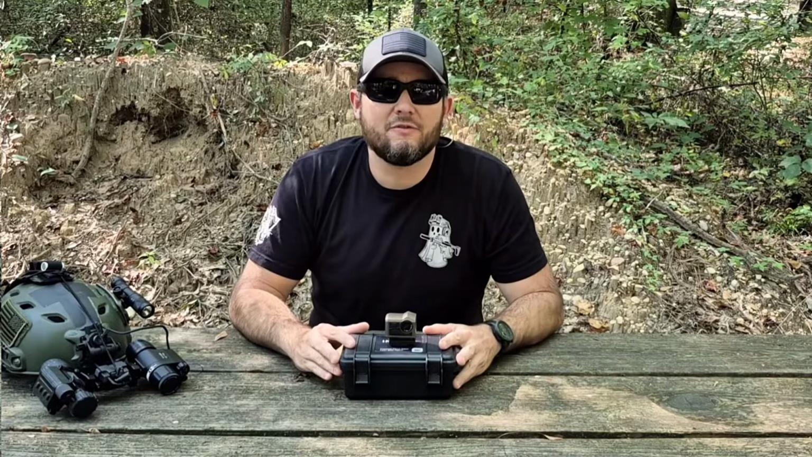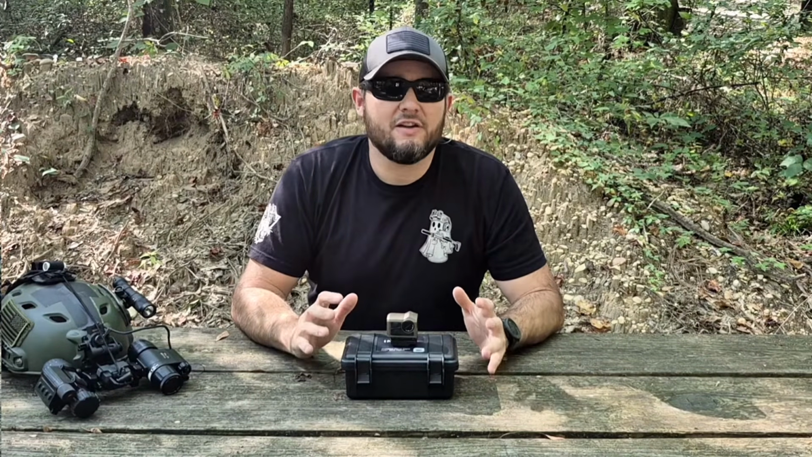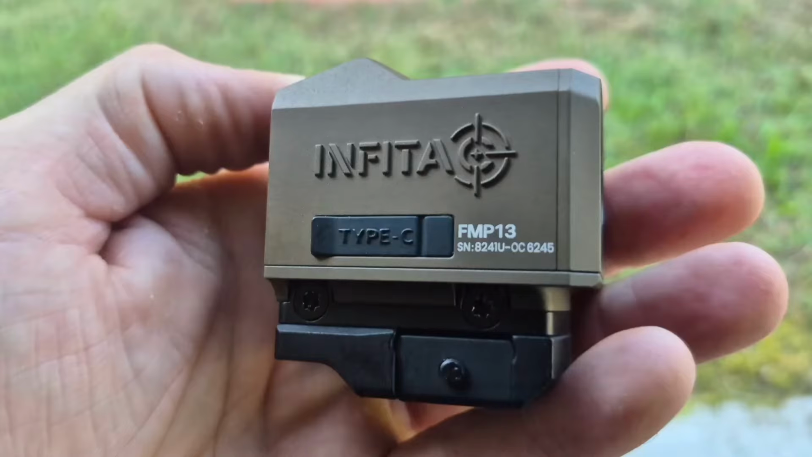Now runtime is advertised at 5 hours, but if you keep the optic on standby mode, you will get a lot more time than that. It's very fast to come off of the standby mode, so I find that to be very useful. It also does have a Type-C port right here on the side, so you can run an external battery if you want to extend that life.